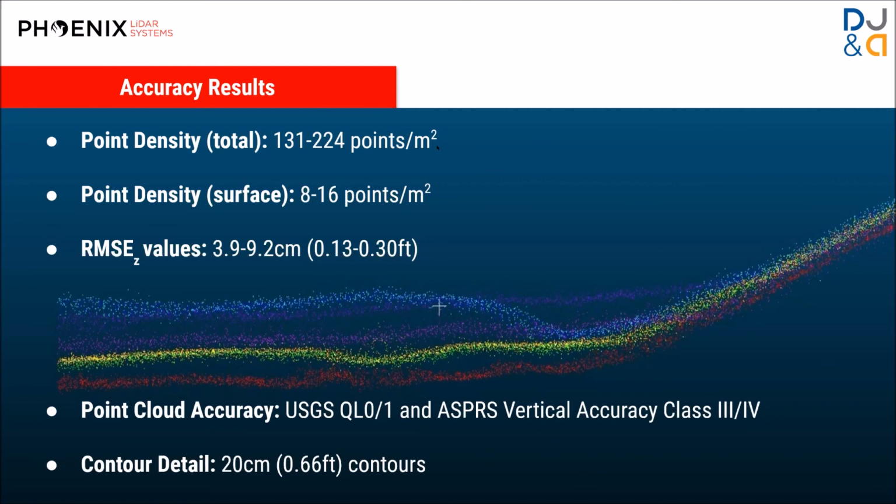But that was the total point density. So when you look at the surface point density, we only were hitting 8 to 16 points per square meter. What that tells me is that a lot of those points in the full point cloud were things like grass tufts and crop stubble sticking up above the snow in a lot of areas. So we actually had to cull out a huge chunk of the LiDAR points to get the surface that was only composed of about 8 to 16 points per meter squared, which was still higher than we expected it to be on the snow surface.